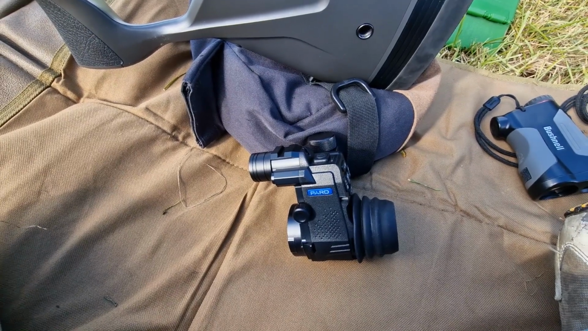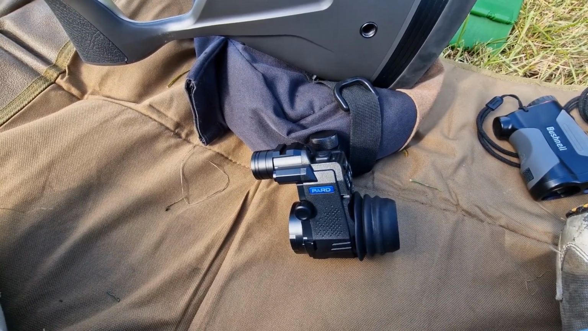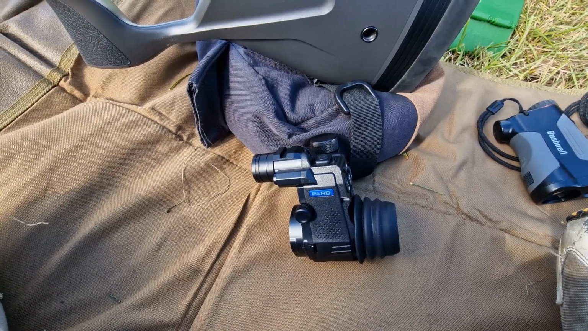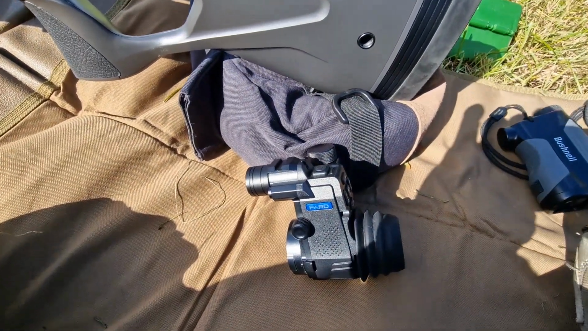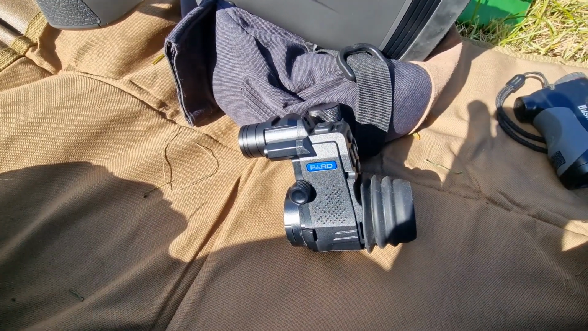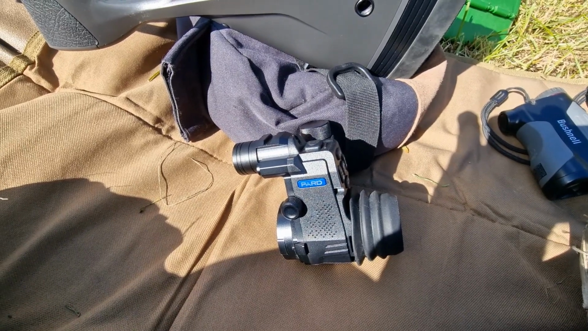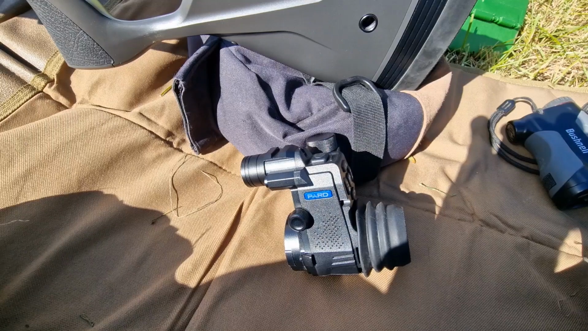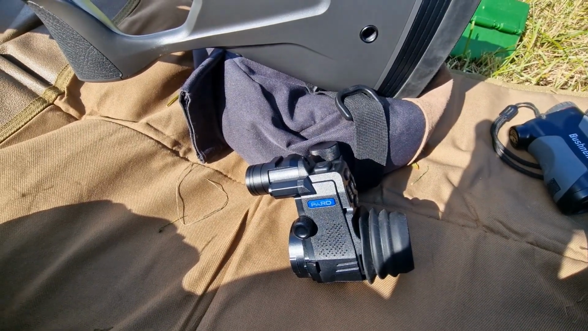Alright, how's everybody? Going to be doing a couple of videos on some night vision and some thermal equipment that a friend of mine's lent me. One of the items is a micro thermal monocular. The other one is this PARD, the new 007S, and something that I've bought, which is a budget version of the PARD. Really, it's a NV90. I'll tell you what I think about that in another review, but we'll go on first